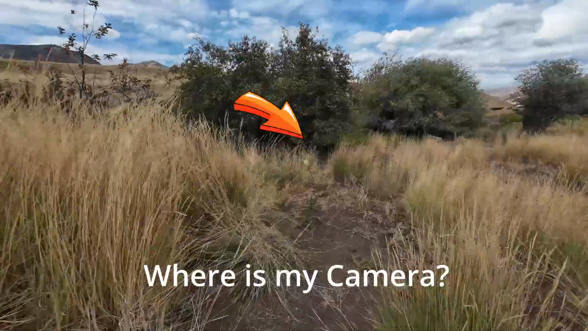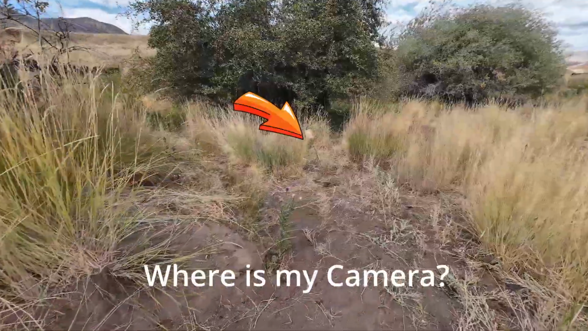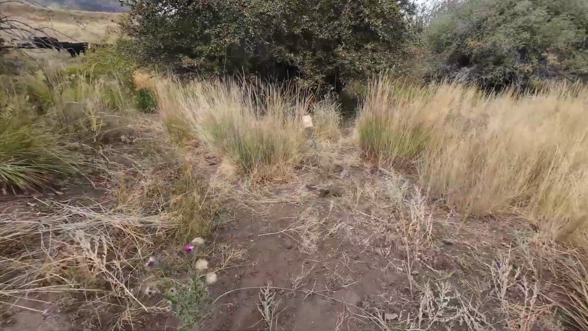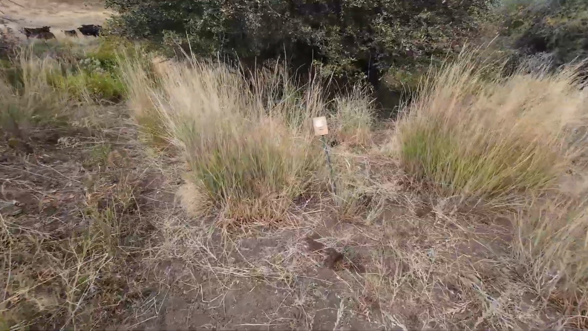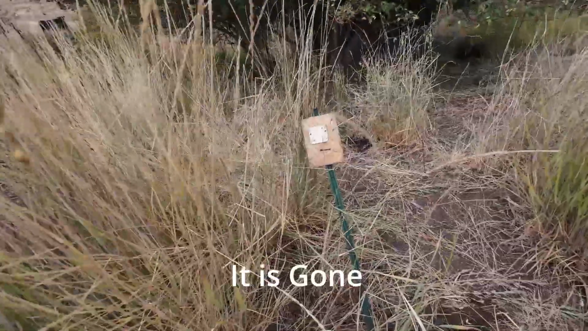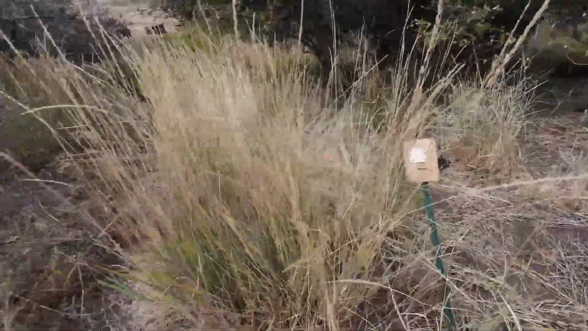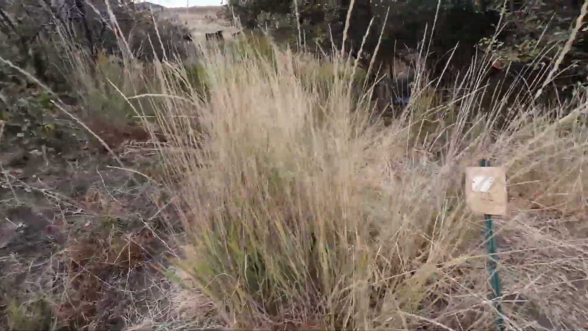And yeah, sure enough, there's the stand where I had it, where the trails kind of come into the creek, right here. And that trail camera should be hooked up right there. It's gone. And it looks like a couple of the screws have been popped out. And let me just look around here and see if I can figure out what's going on.